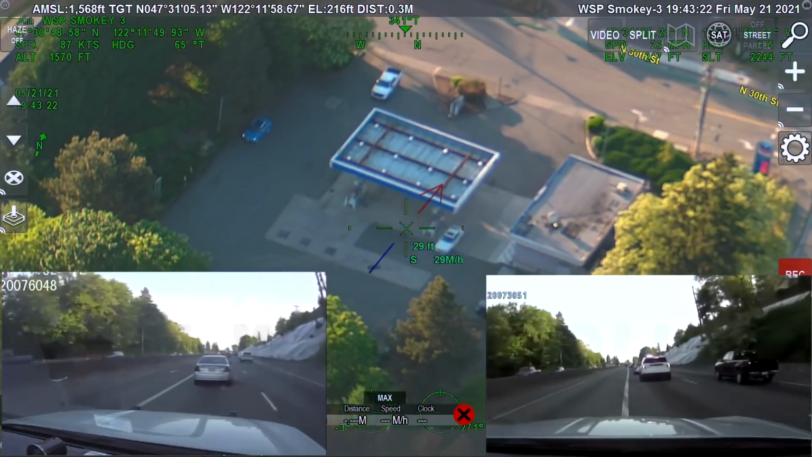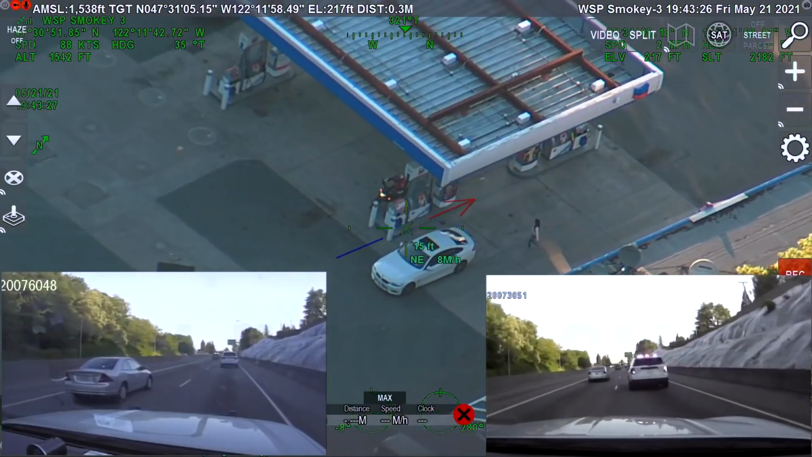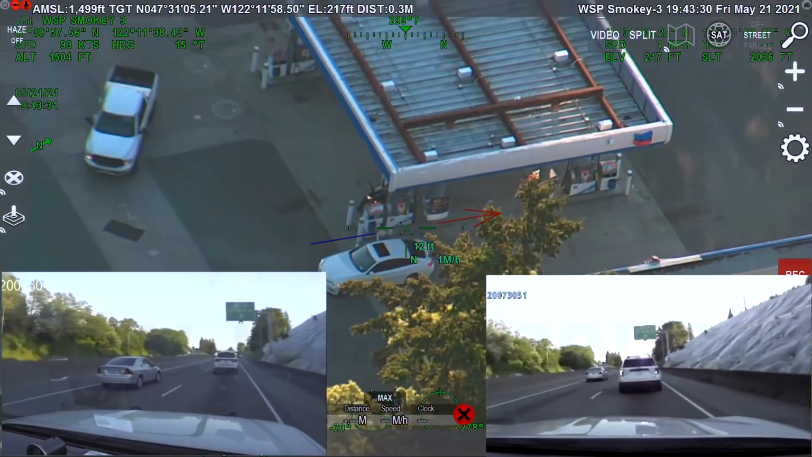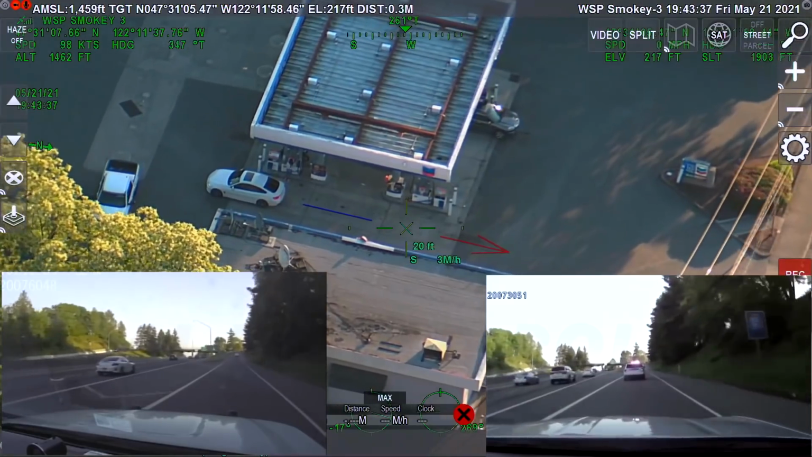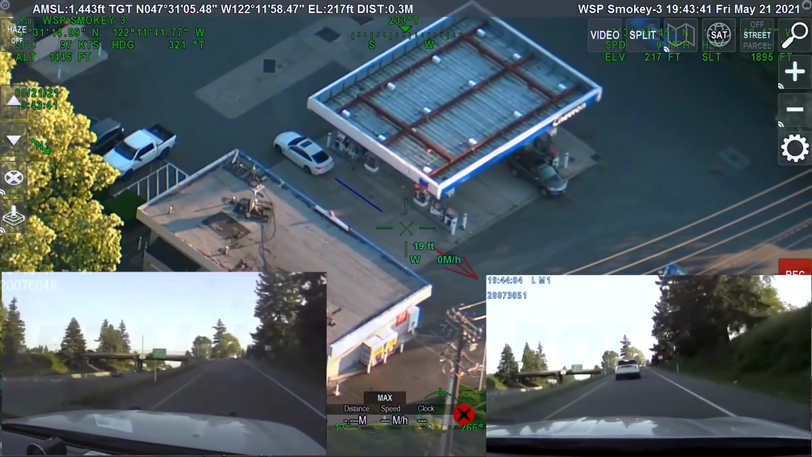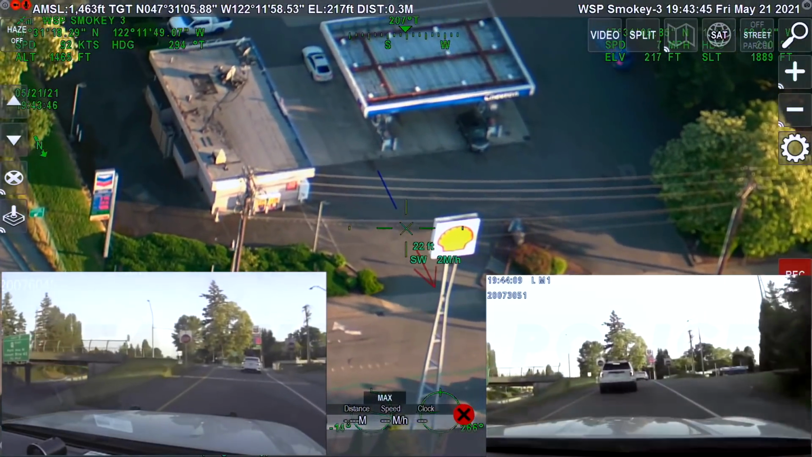Pulling into a gas station here. 694. To the Chevron station there off the Northeast 30th and off ramp. 694. 737. Leeway clear about 10 seconds. People to the Chevron Northeast 30th, 1954.